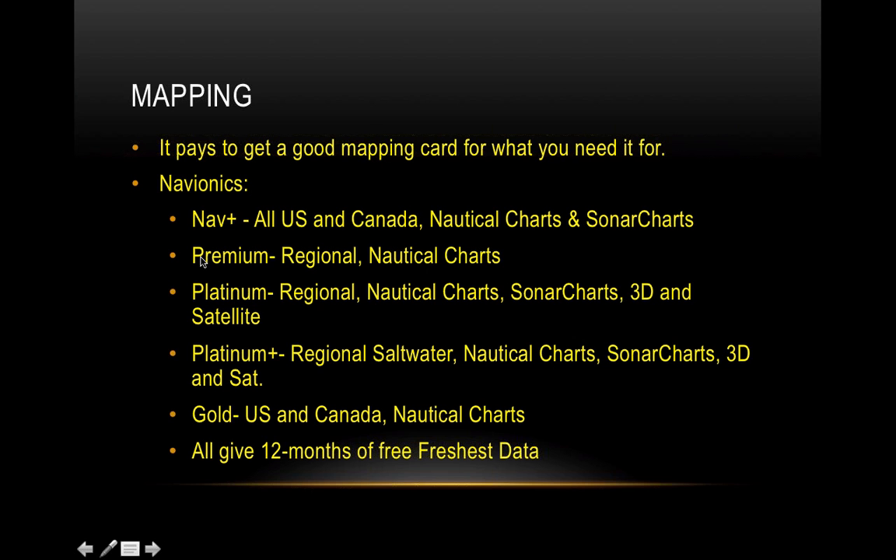And then if you want more of a plug and play chart mapping card, and you only fish one region, say you only fish Texas, then you would want either the Hot Maps Premium or Hot Maps Platinum.